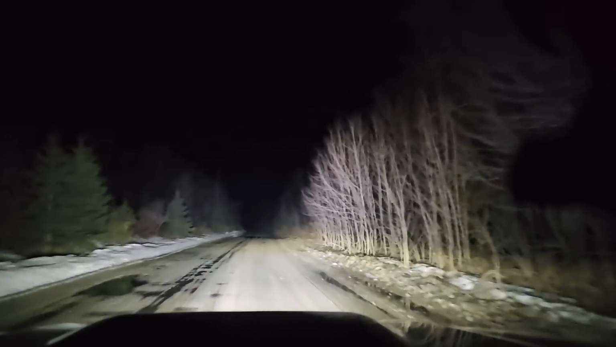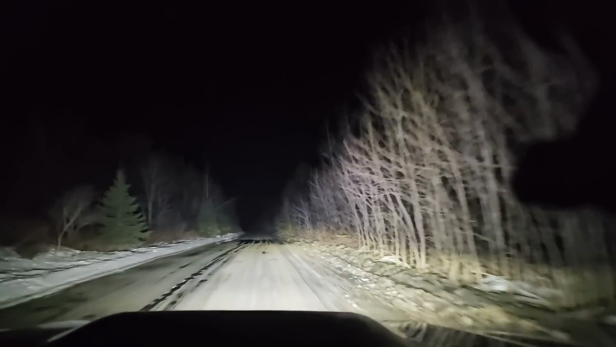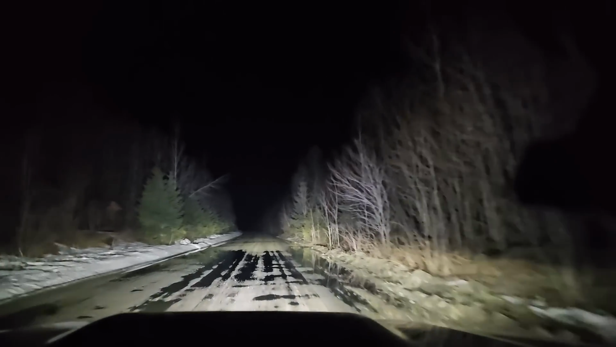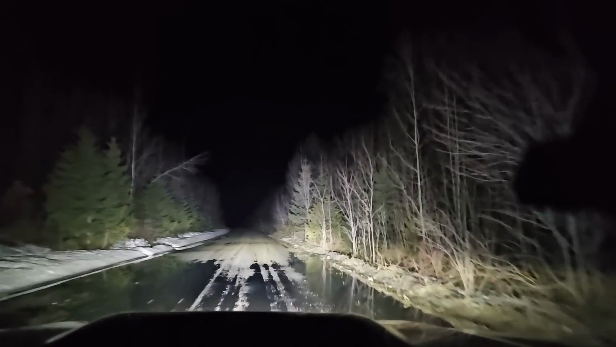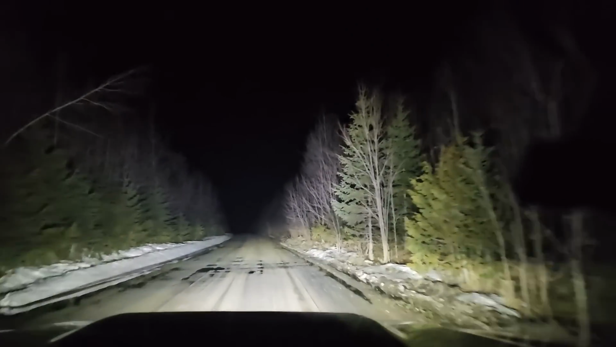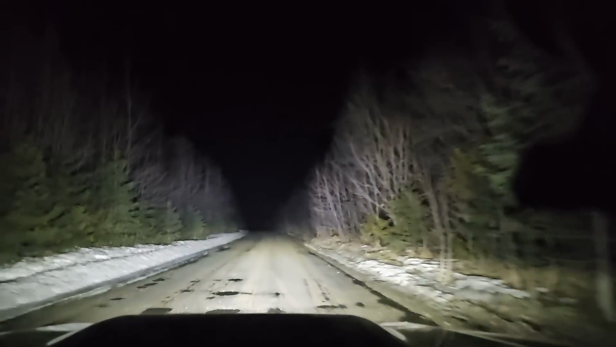Now, what's a frost heave? A frost heave is the underground water. When the frost line gets down to the underground water, the water freezes, it expands as it freezes, pushing up, making all kinds of weird bumps. It can force rocks out of the road.